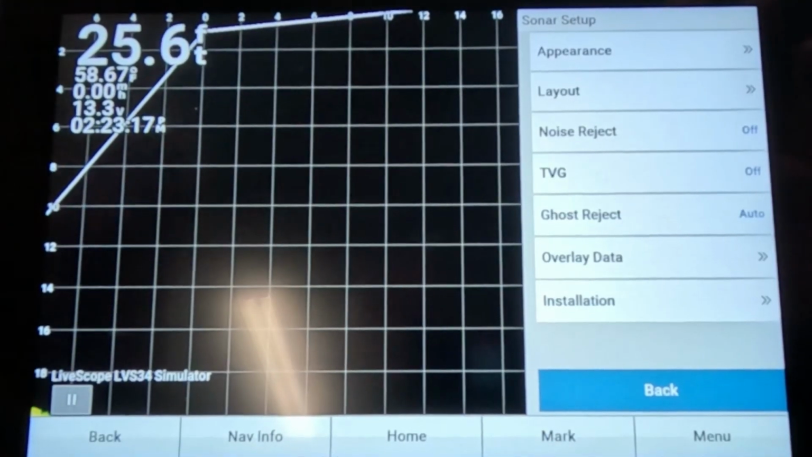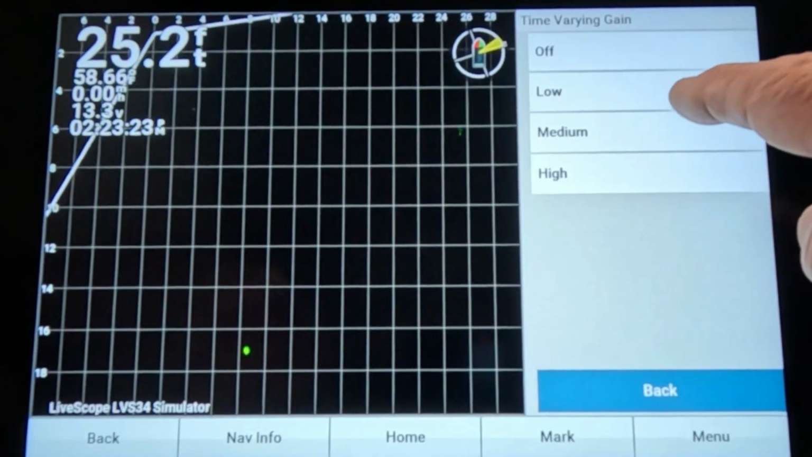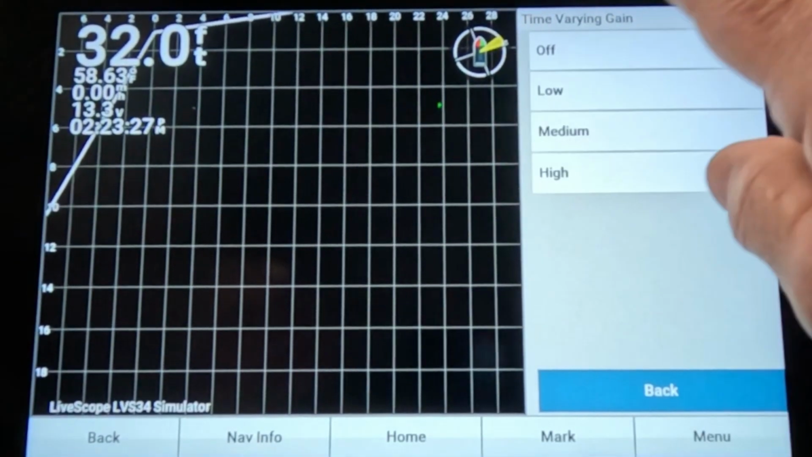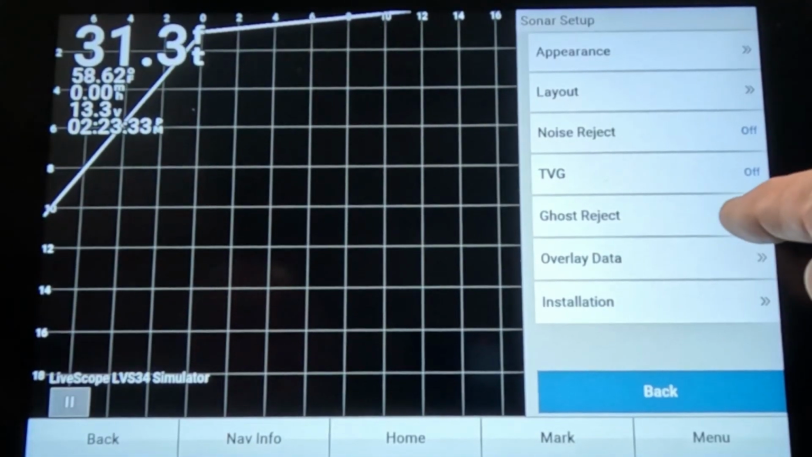Now during the springtime, which we're coming up here pretty soon, when you get a lot of pollen in the water, you probably want to put it on at least low to get rid of some of that pollen. But when the pollen's gone, then turn it back off. So it's kind of up to you how you want to run it.